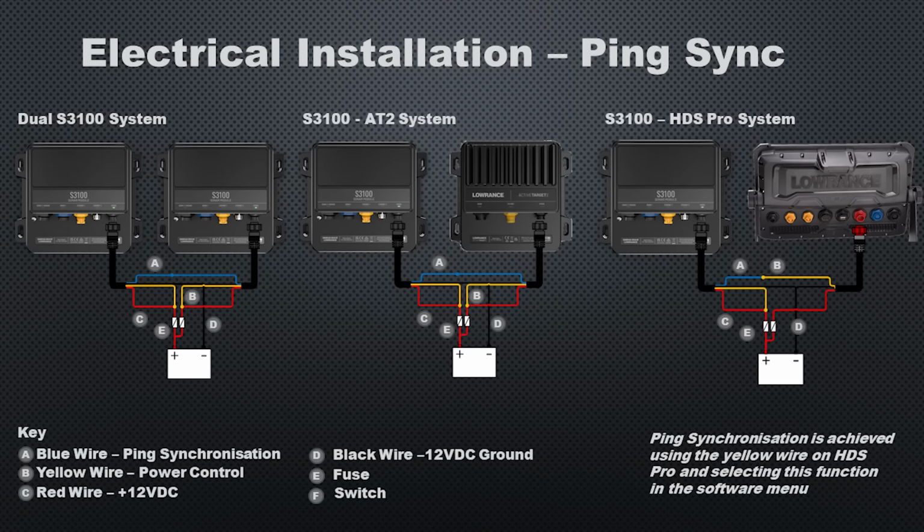So depending on your system, you may have a dual S3100 module or an S3100 and ActiveTarget 2, or even just the S3100 and an HDS Pro, because that can accept multiple transducers as well. We'll use that blue or blue and yellow wire in conjunction with each other in order to use the ping synchronization feature. And this will help to eliminate interference on your system while you're using multiple transducers.